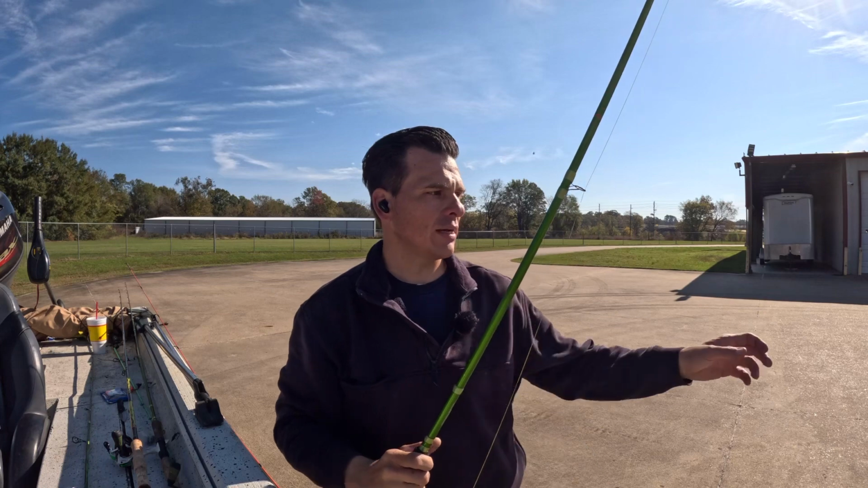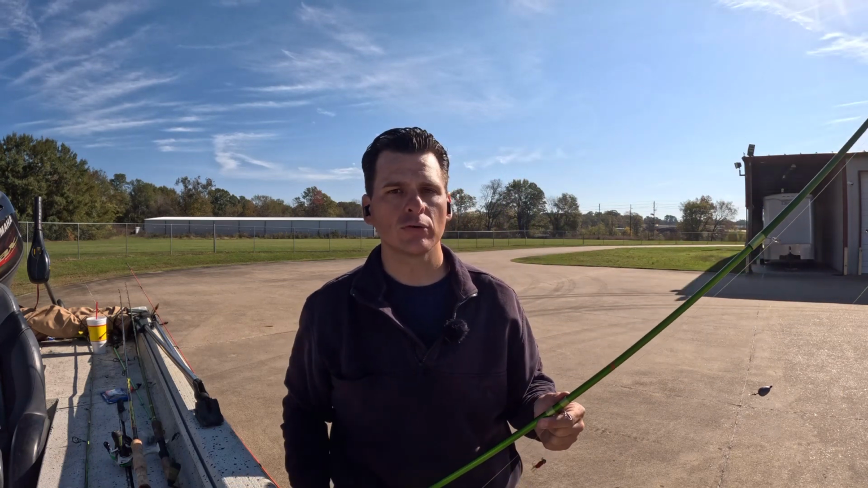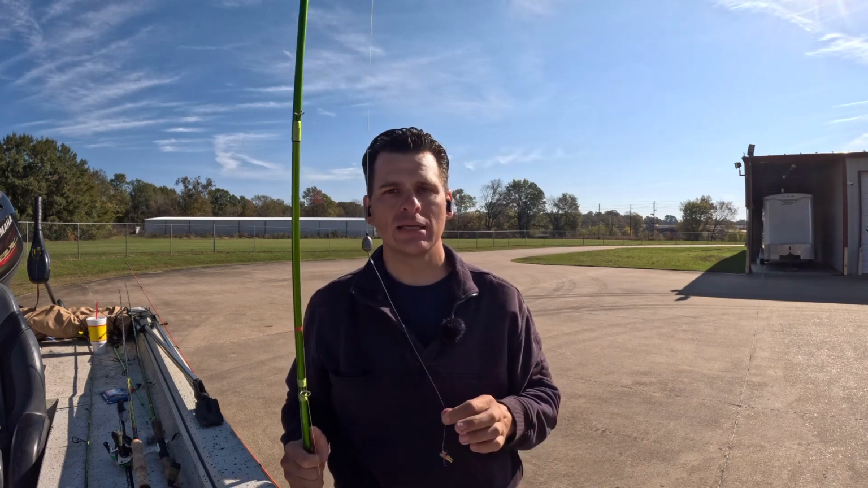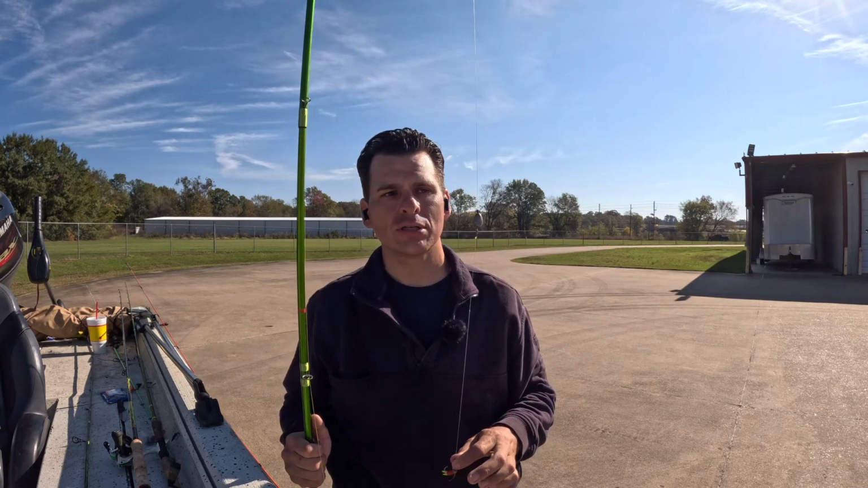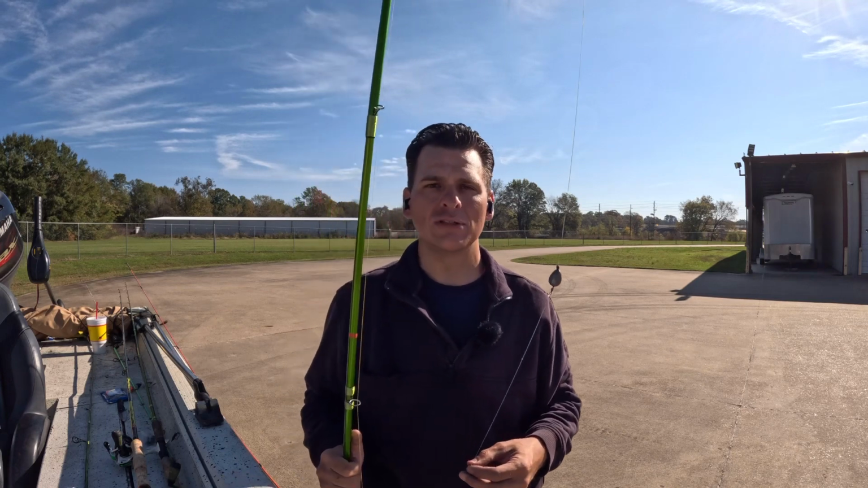Livescopers, if you're new to Livescope and trying to figure out the best way to vertical jig these, this setup, I'm telling you, I jerk slabs in the boat all day long with this setup, and I absolutely love it. So give it a shot.